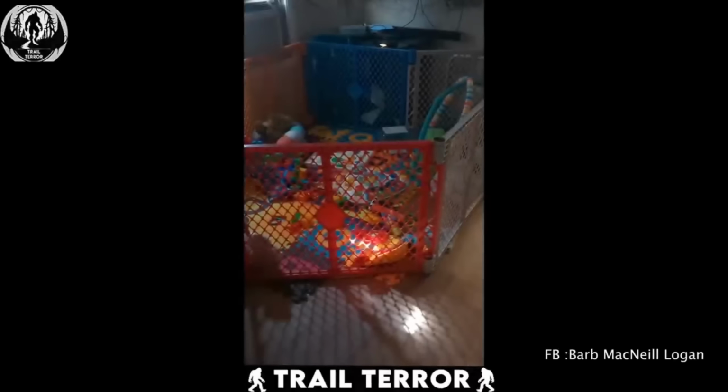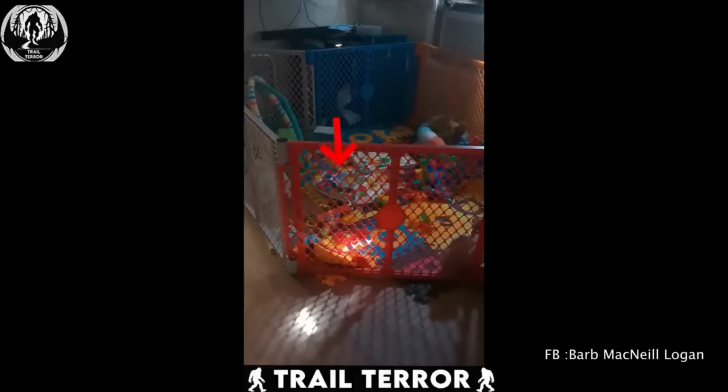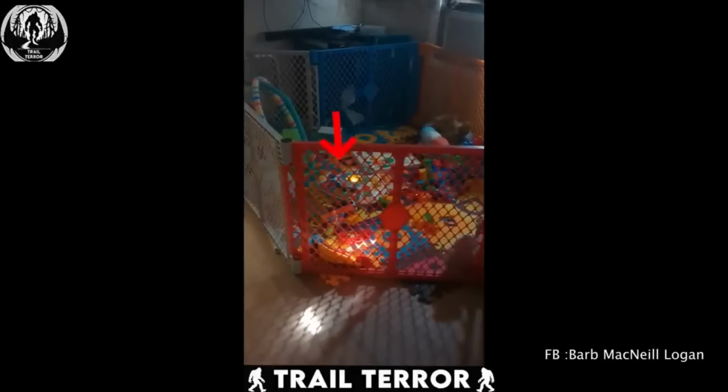The video cuts off after that eerie moment, but it leaves us with some seriously unsettling thoughts. I mean, this clearly wasn't just some random malfunction. How could it press a specific button on command? Safe to say, I'll be taking the batteries out of my baby's toys from now on. No way I'm risking a scene like this at home.